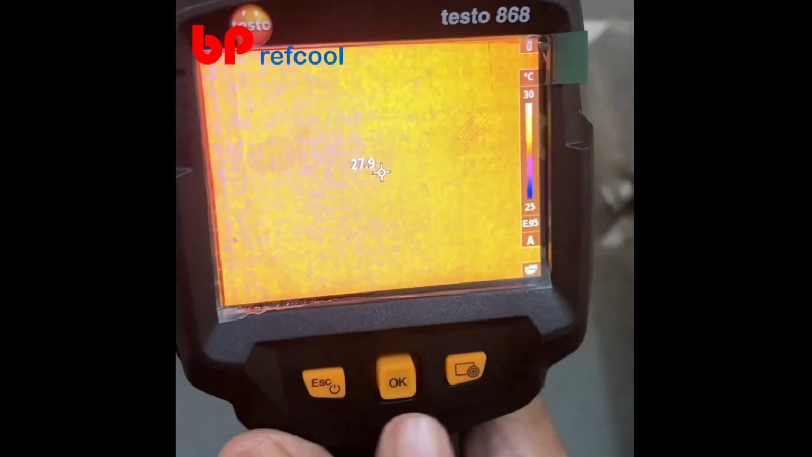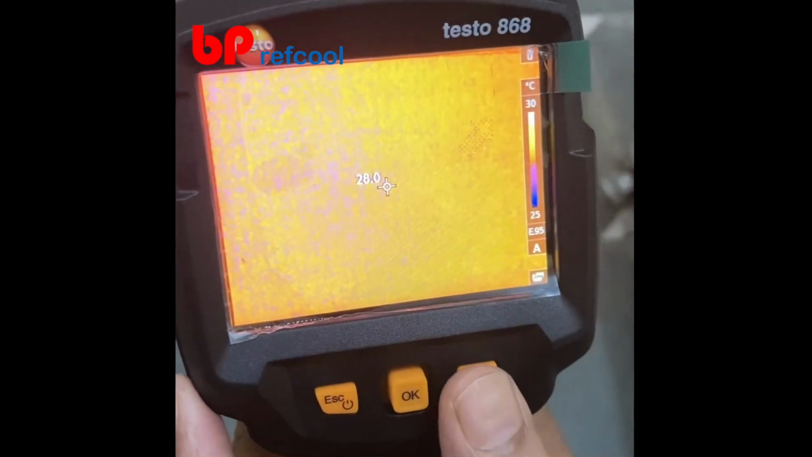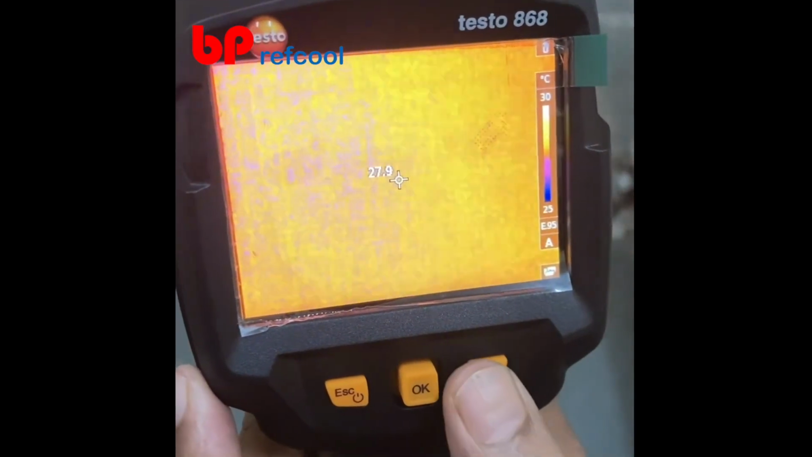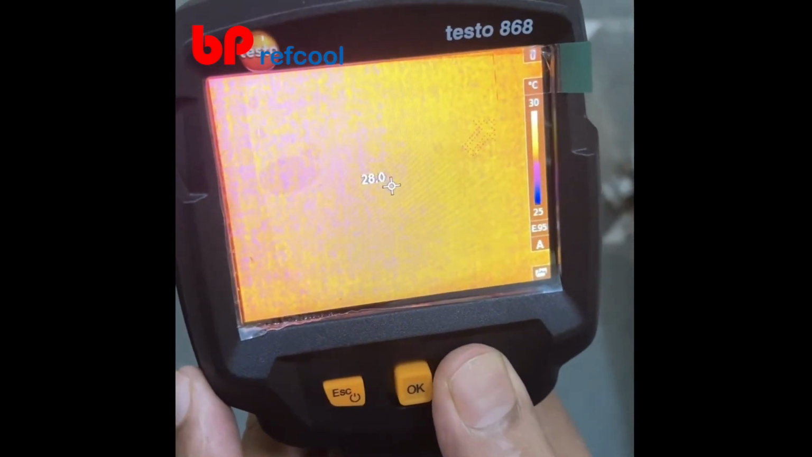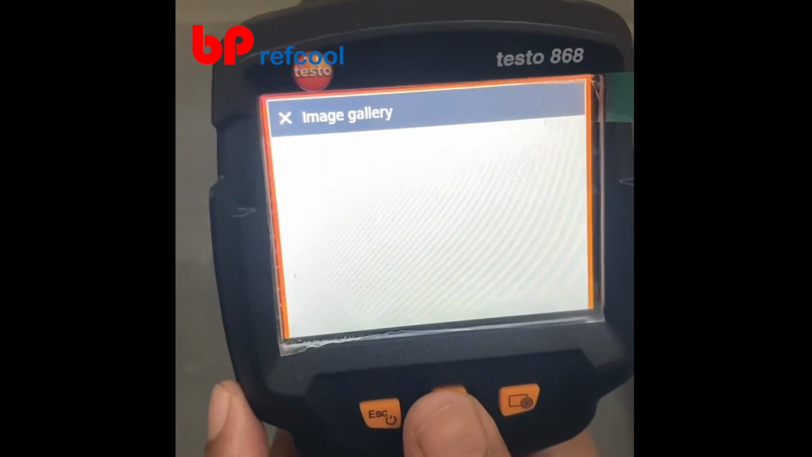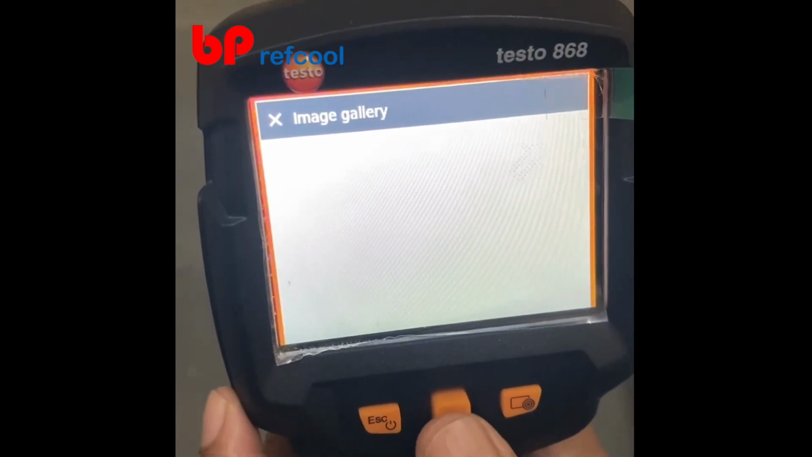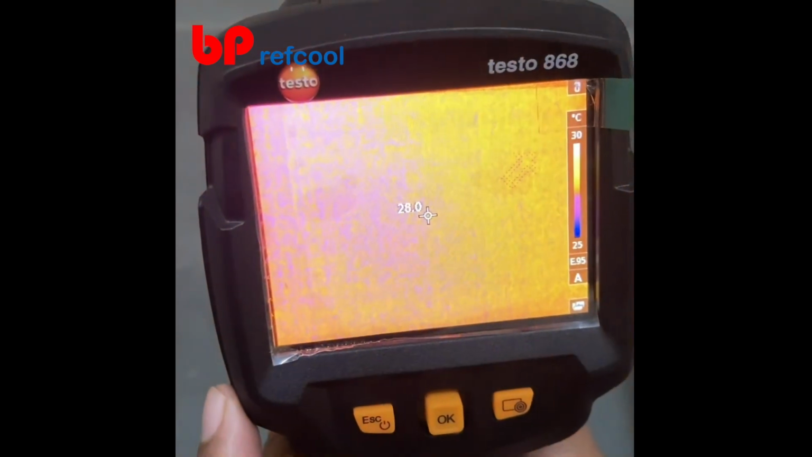Now we'll look at the 3 buttons, what are the functions they perform and how do we do them. So this rightmost button is for directly going to your image gallery to view all the images. To come out of this image gallery folder, you can just press the center OK button and you are directly on the screen again.